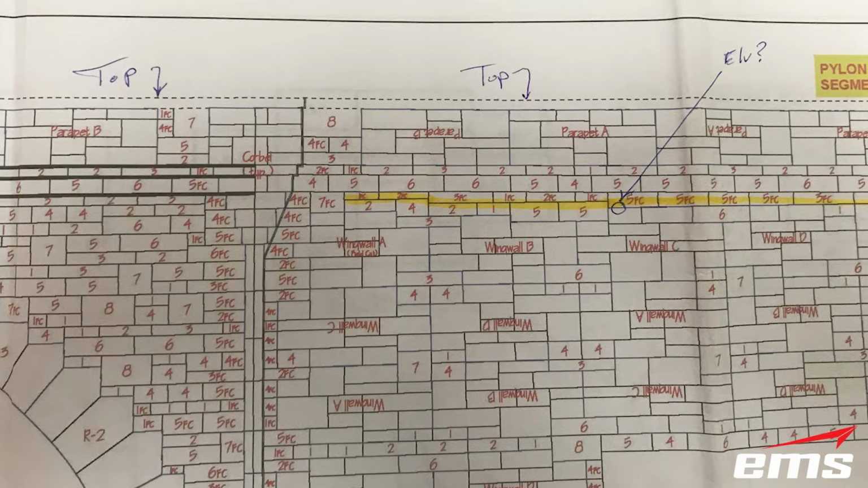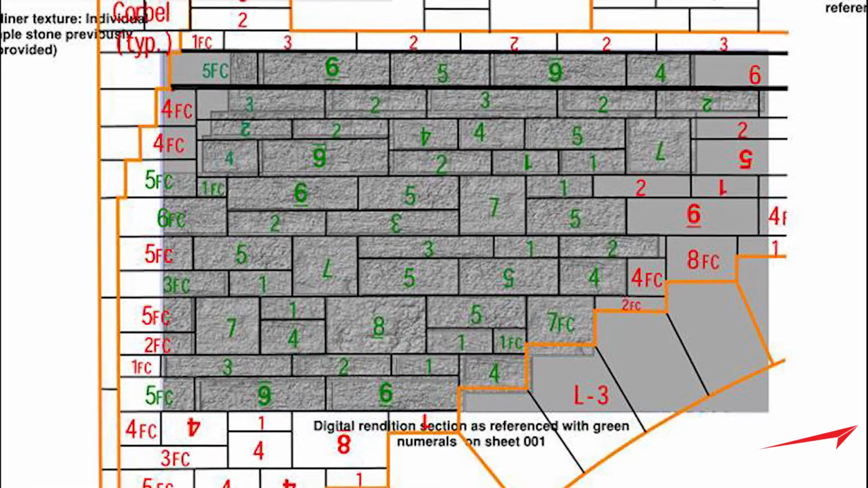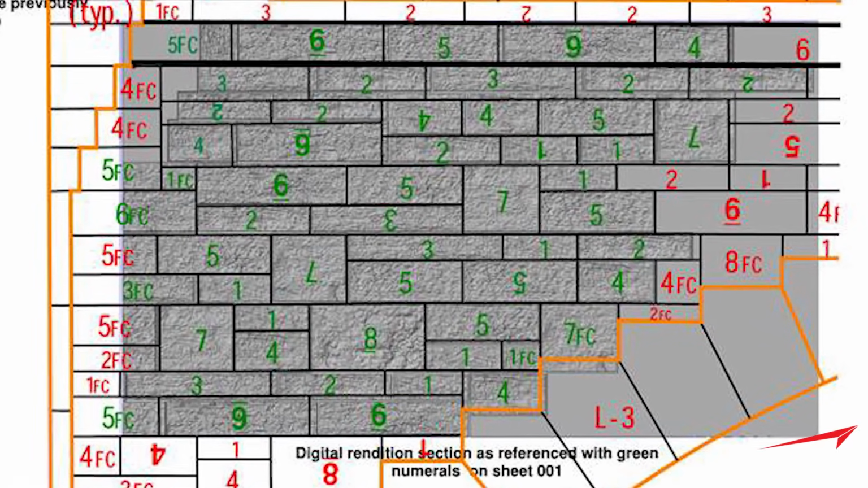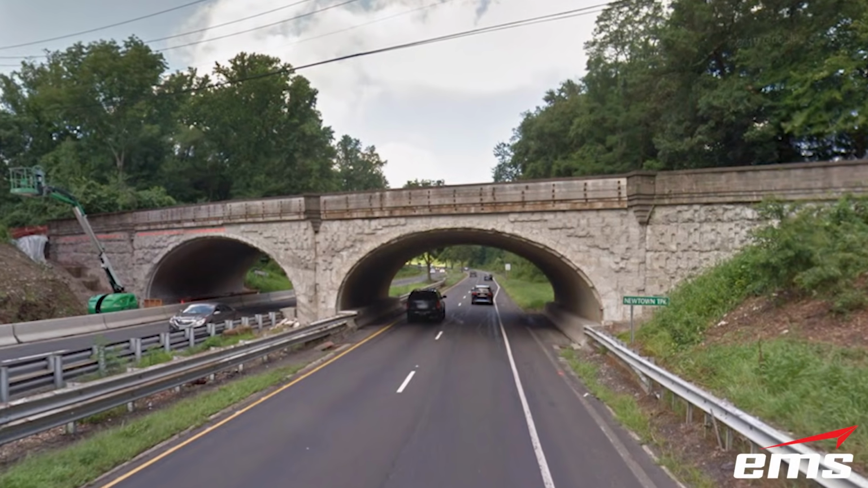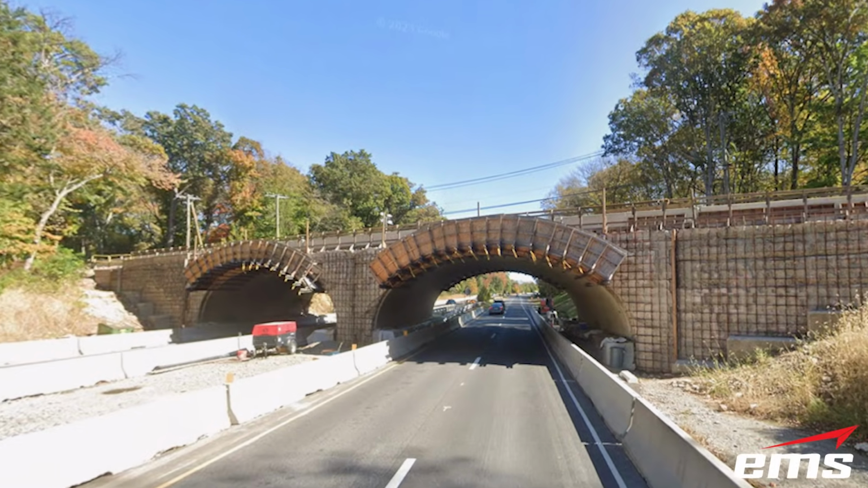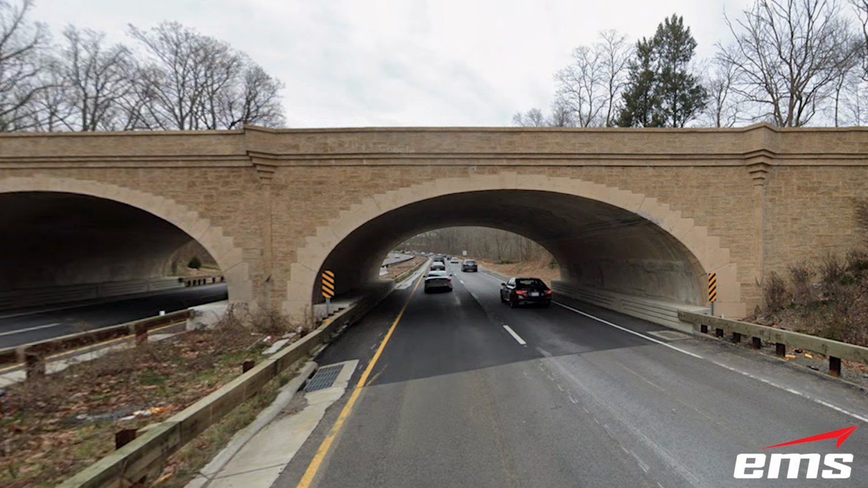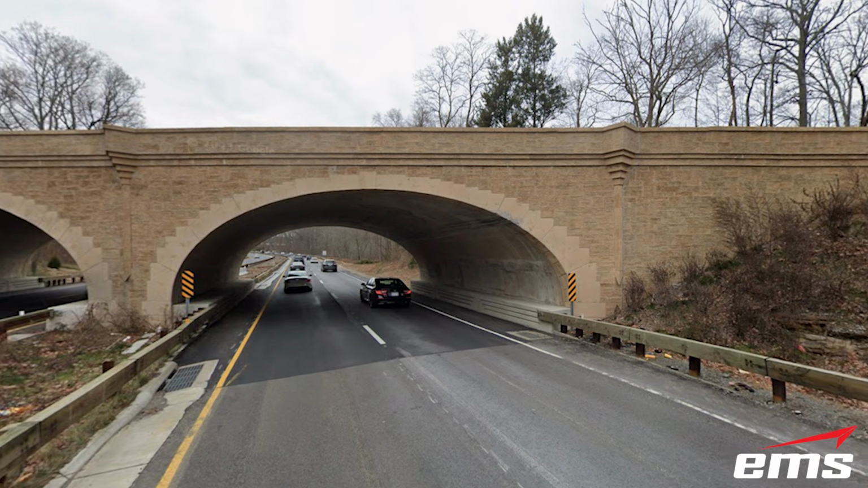We also reviewed with the contractor the original engineering drawings to ensure replica stones were placed in the exact positions of the original stones. After removing the old, deteriorated stones, custom form liners were installed and the concrete pumped in. A semi-transparent stain was added to match the original color. The project wasn't just about restoring a bridge, it was about preserving history.